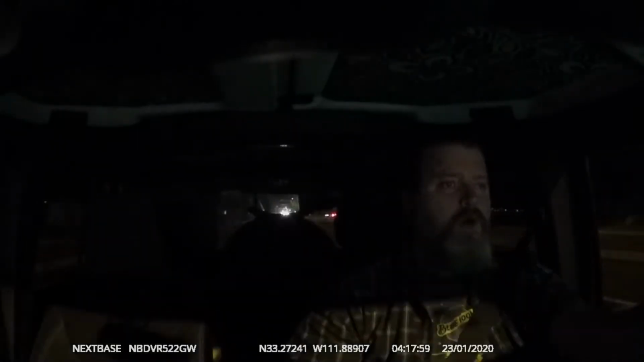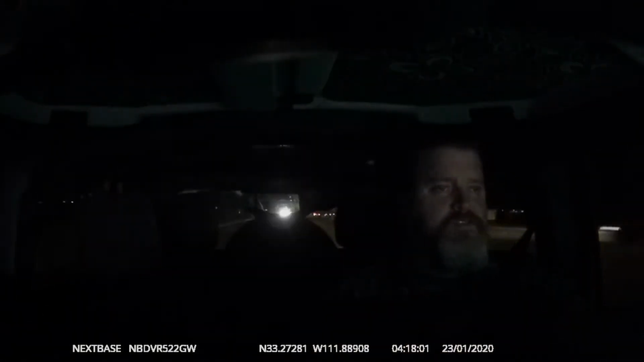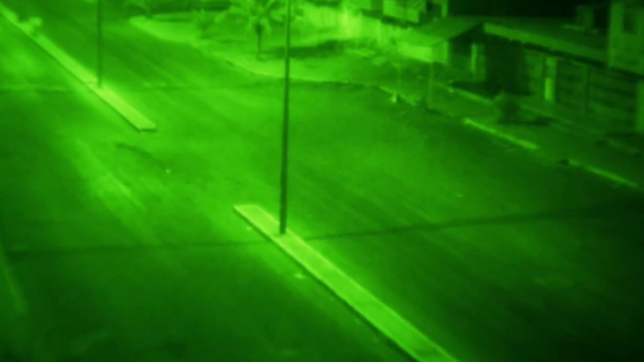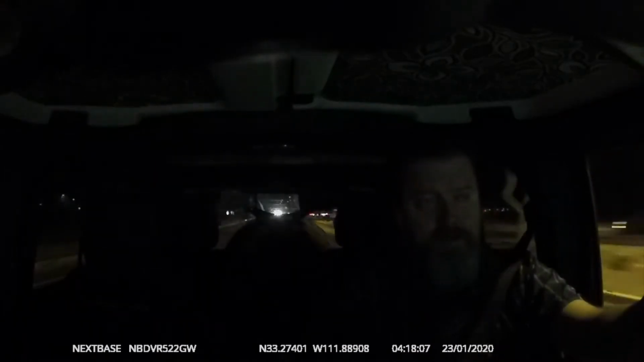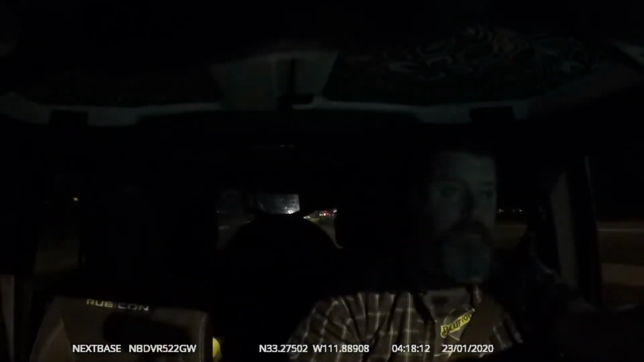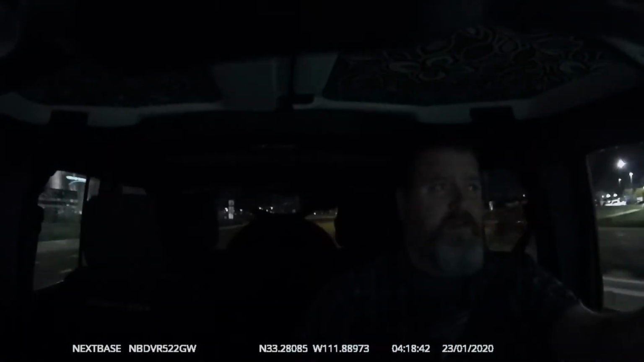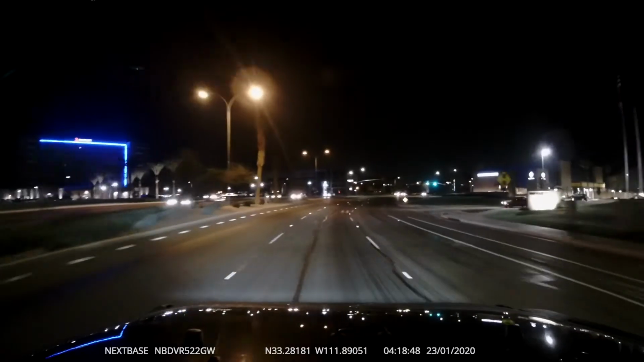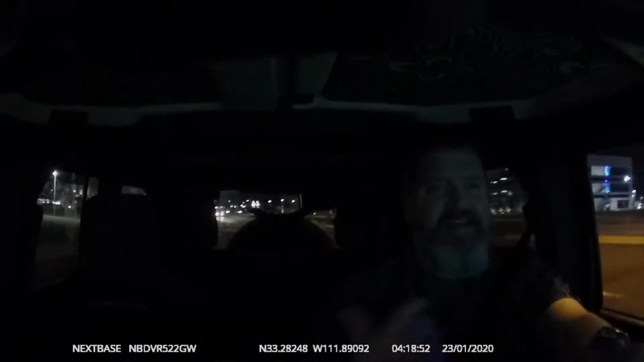I don't know if you've ever watched shows that are using night vision cameras and everything's green and super grainy. Now obviously it's dark and probably grainy to film me on a regular camera. I am perfectly satisfied with every function of this camera, and everything that shows up on both the forward view and the in-cab view right now is exactly what I see.